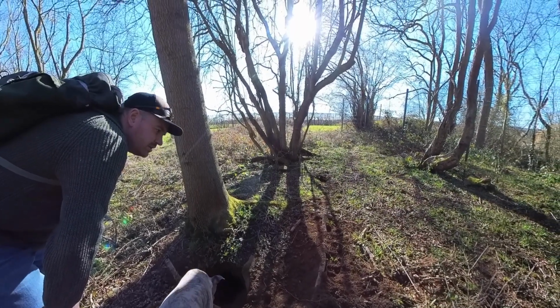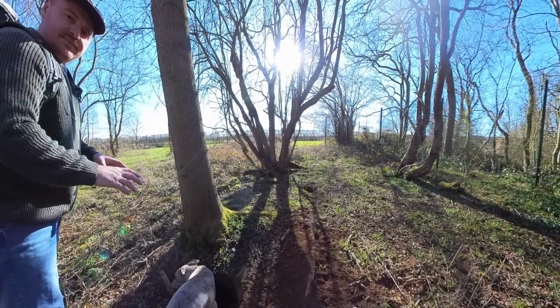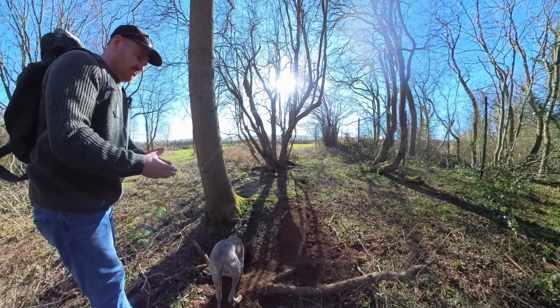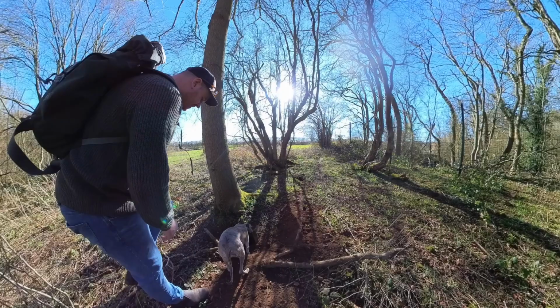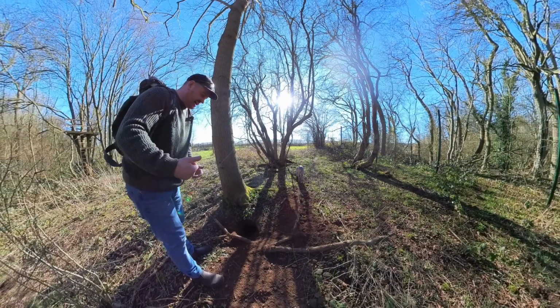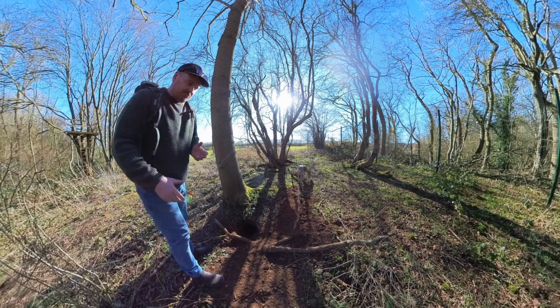We're not sure what. Badgers are fascinating. They'll have the main set, and then they'll have multiple outlier sets, like holiday homes that they'll go to. But they are a clean animal, so they'll pull any bedding out, replace the bedding with new bedding. So I can't really see any bedding on the floor, but I'll have a look.